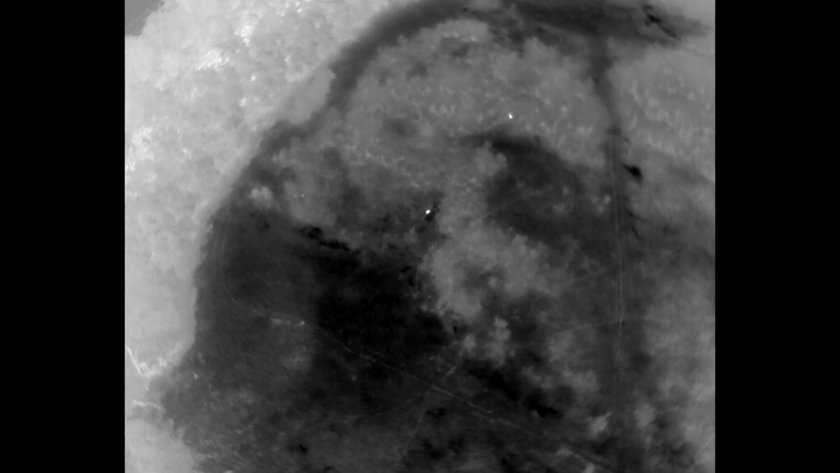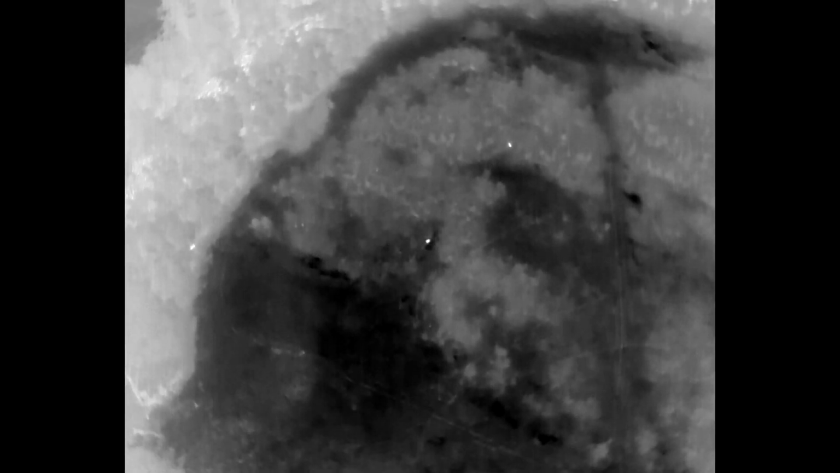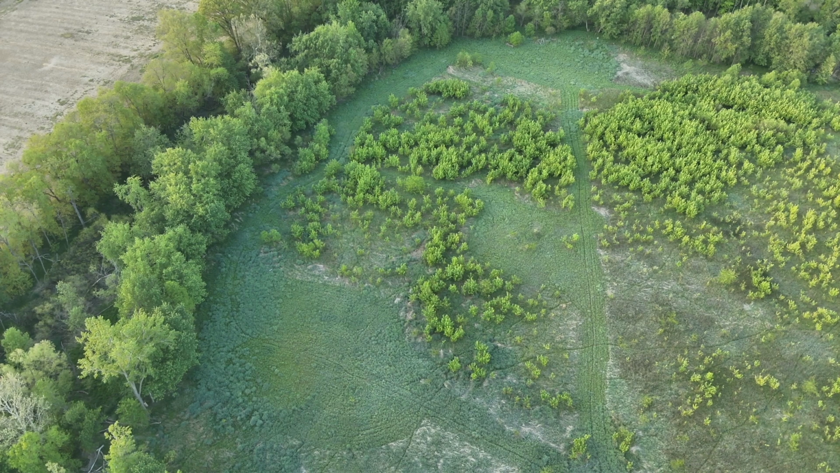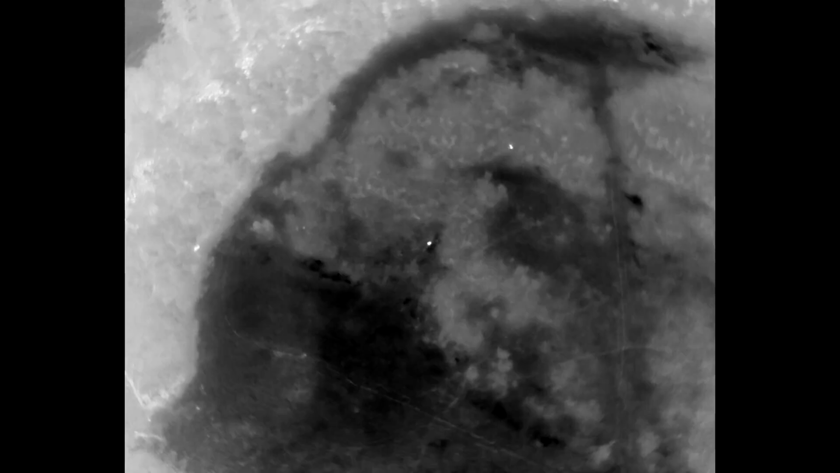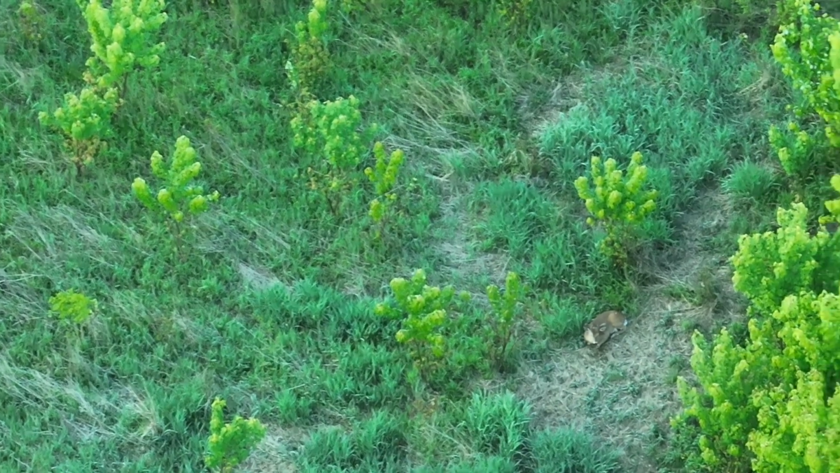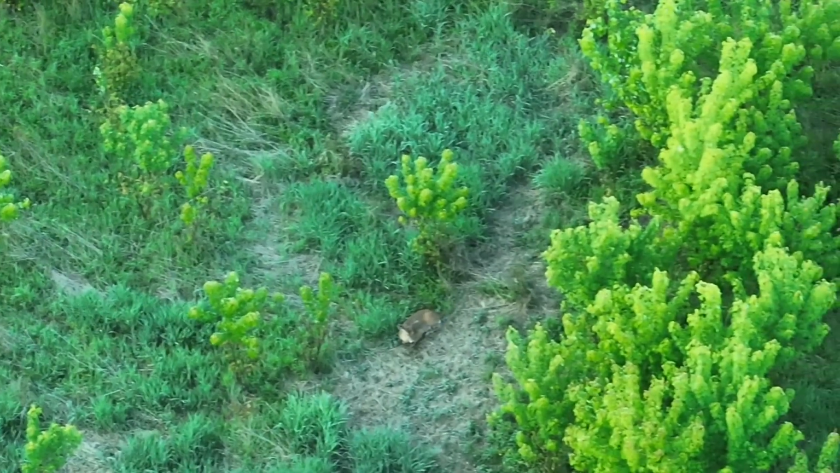Interesting things, these deer are not in the thick stuff. They're not in the heavily wooded areas. They're out in the open. In this kind of environment here, those trees there are probably 8 feet tall at the most. They're doing a lot of eating on those trees, but you can kind of get a close-up of them here.